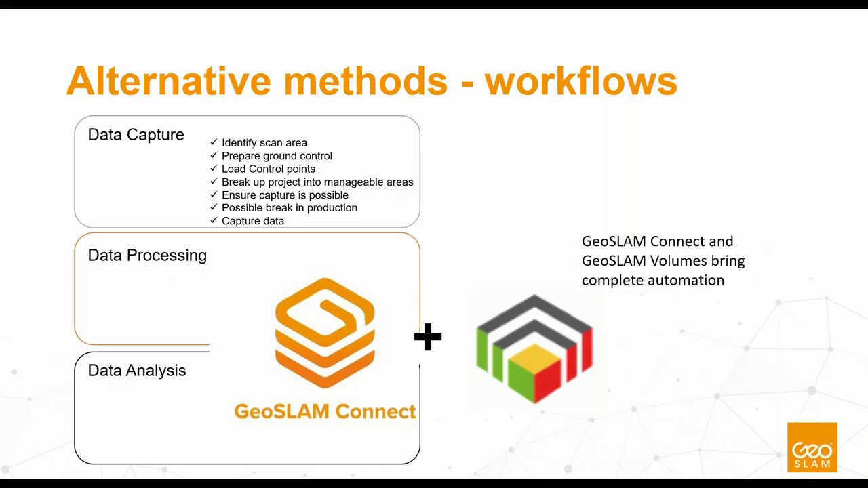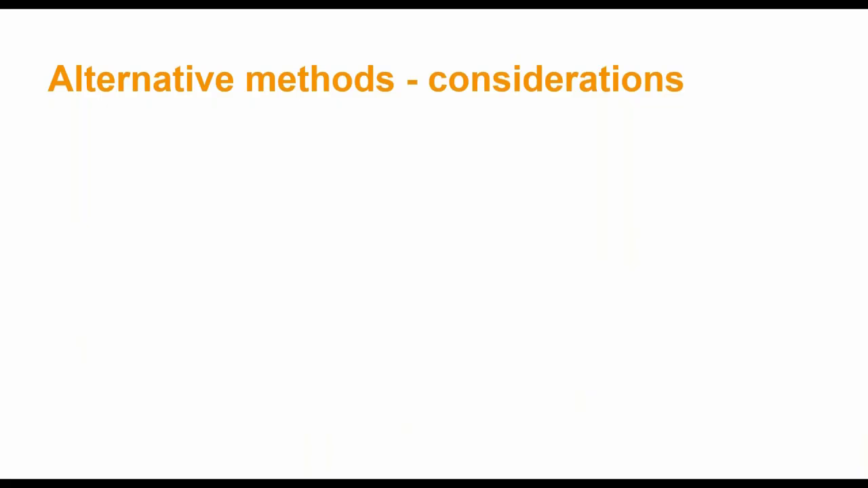With automated point cloud processing, registration of adjuster control, automated filtering, cleaning, and calculation of data, data management, alarming and notifications, all of these things make your time on site less and enable you to understand your volumetric a little bit more. There are other considerations when looking at alternative methods.